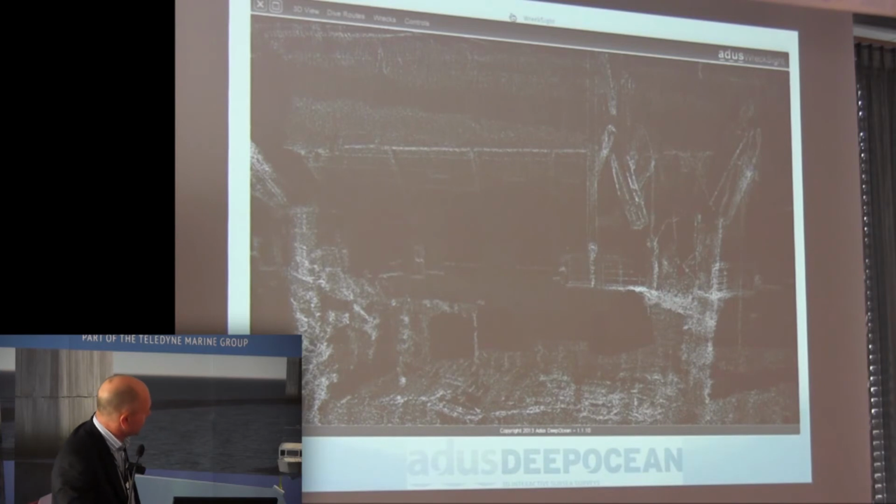So we're getting davits, we're getting ropes, we're getting cranes, and in this picture, I don't know if you can make it out, but you can just about see the raised lettering that says Costa on here. So that's giving you an idea that that's a 20mm bit of raised lettering of the name of the wreck, which comes out in the laser data.